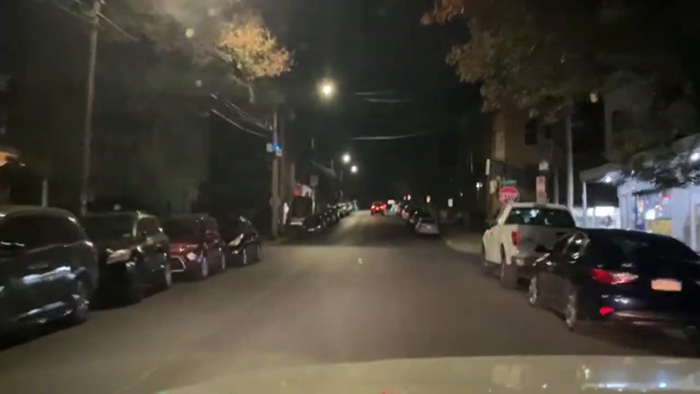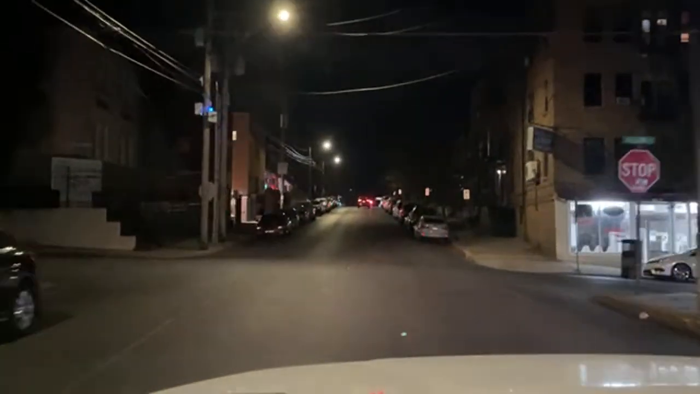Radios are really quiet tonight. Everybody's staying inside. Too cold outside, man. Like 70 degrees today. Tonight you got winter coats on, turn the heat on. During the day you have the air conditioning on.